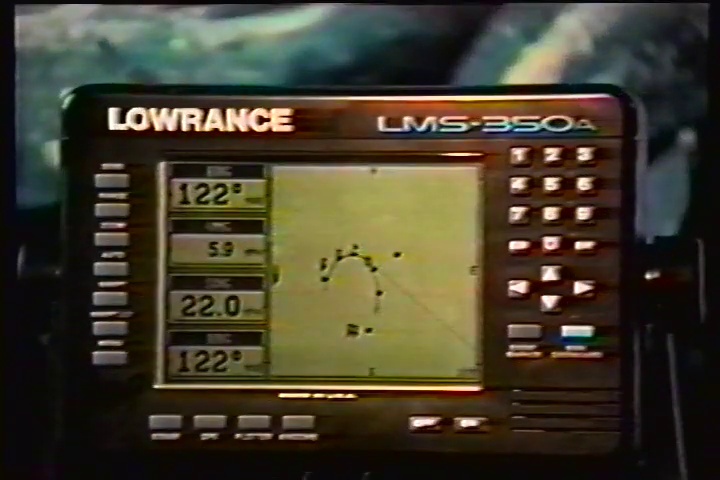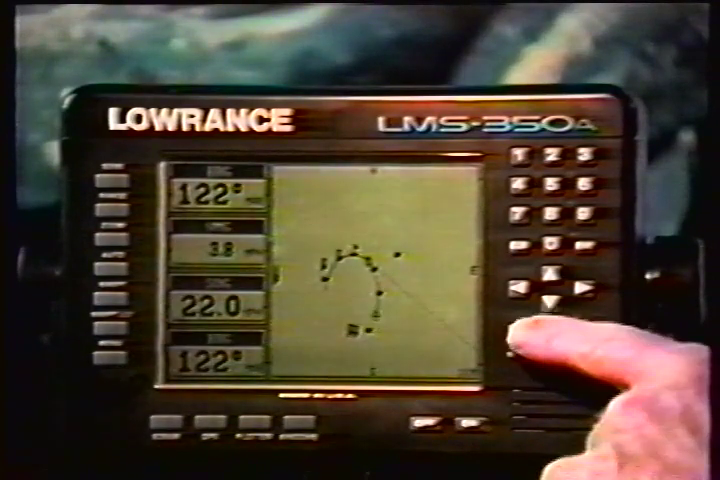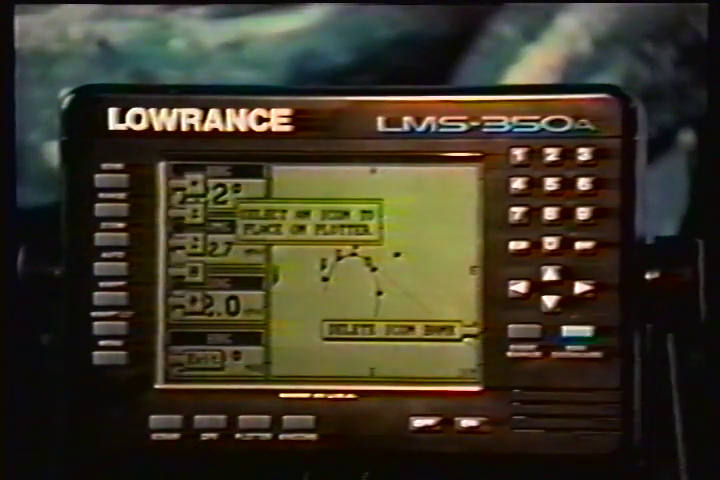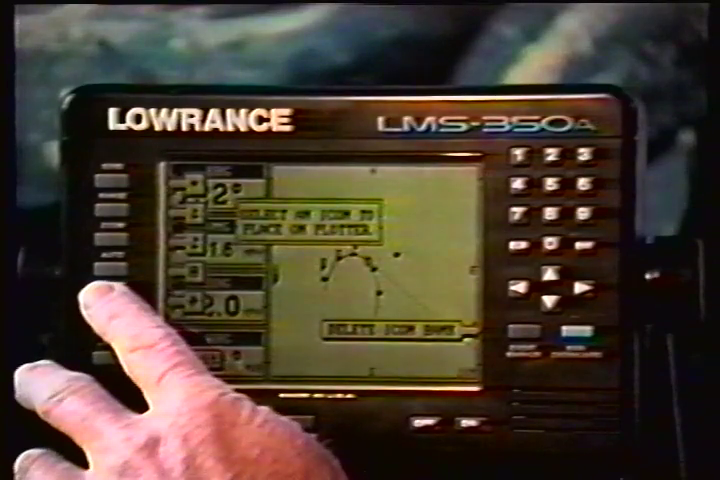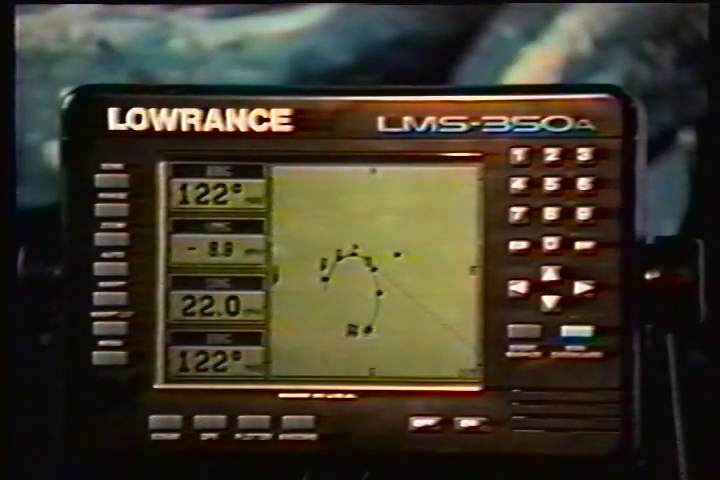To place an icon, press the event marker key. Now select one of the 5 icons shown on the left side of the screen by pressing the key next to the desired icon. As soon as you press the key, the LMS 350A places the icon at your present position. This icon always stays in this location. It's saved in memory, so it will always show on the display, even if the unit is turned off and on again.